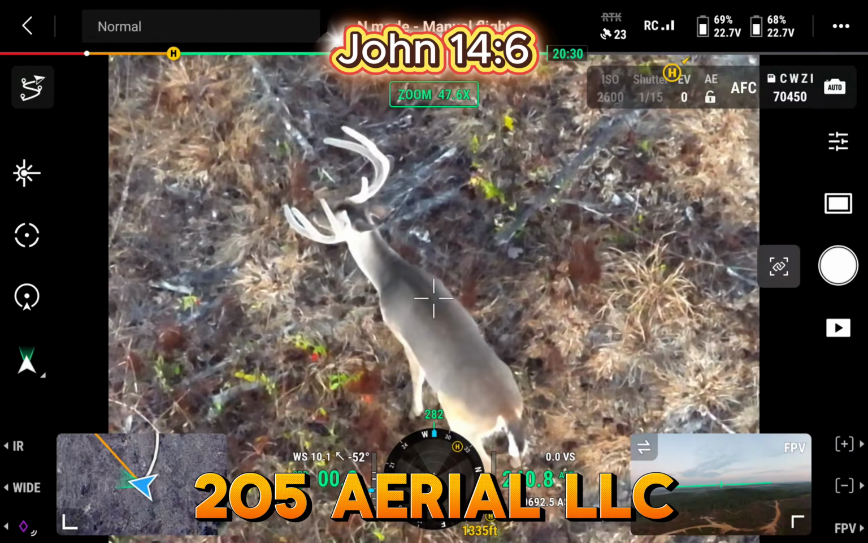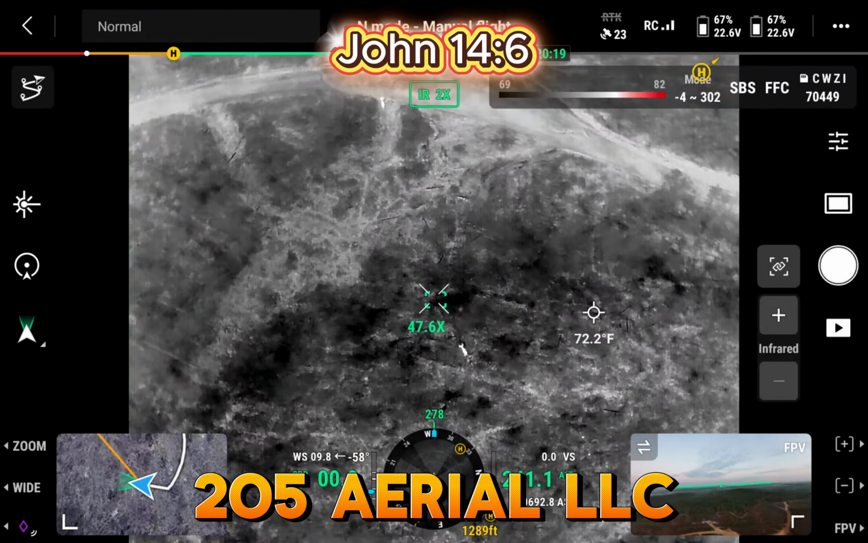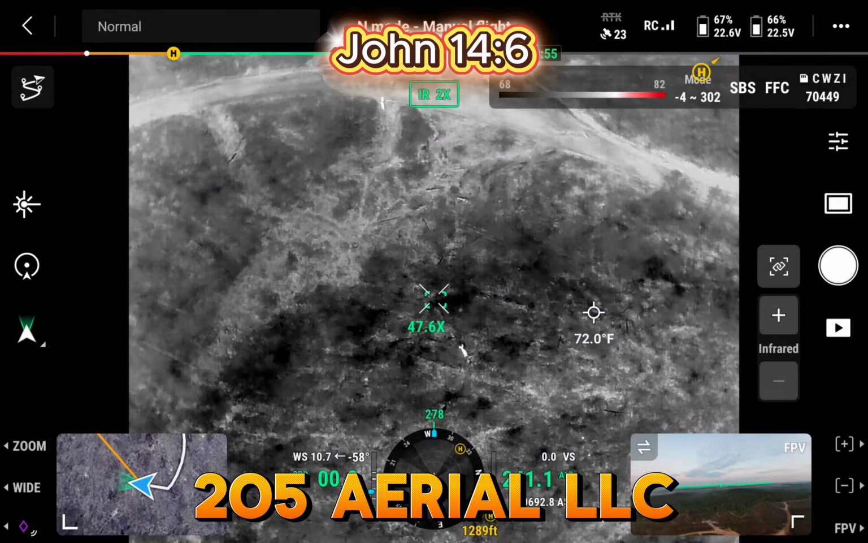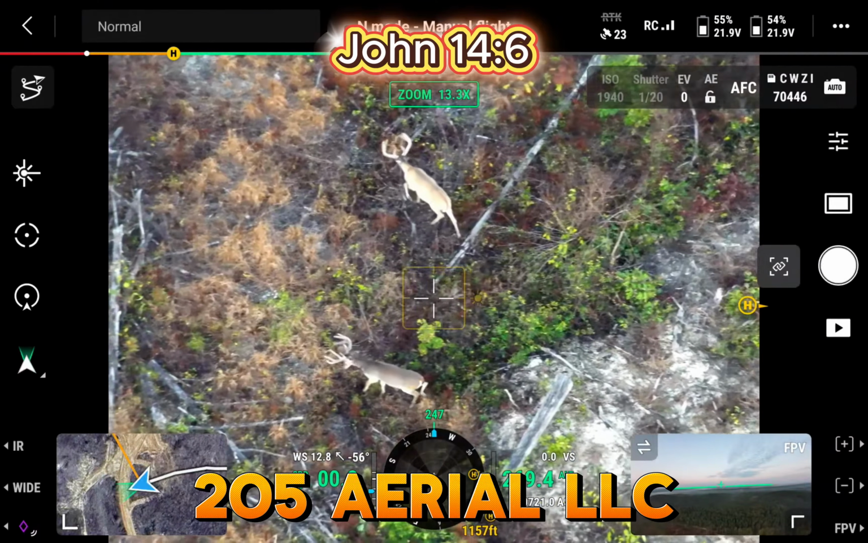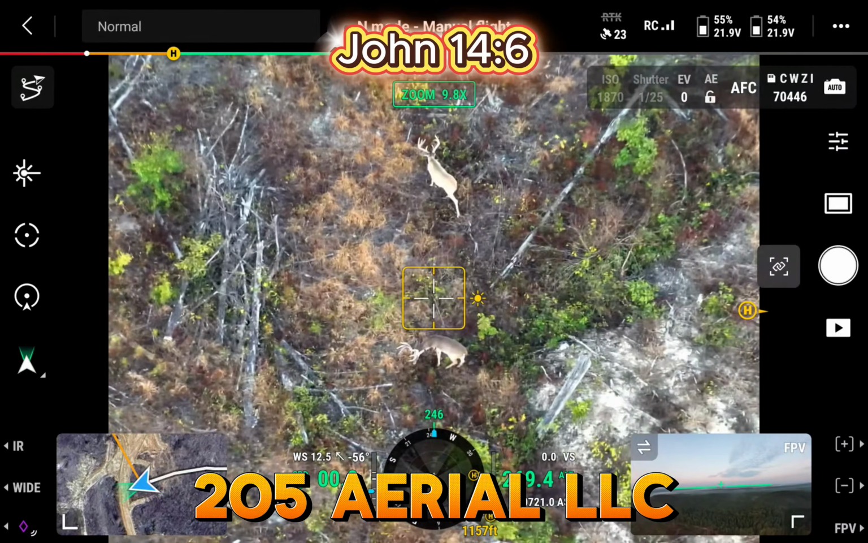So we got less than 2 months till bow season opens. They still haven't lost their velvet. They probably got another month before they lose it. So what I like to do on days like this when I find them, to see where they kind of go into the woods at, I just kind of look at the wind forecast for today. It's two really nice bucks for our property.